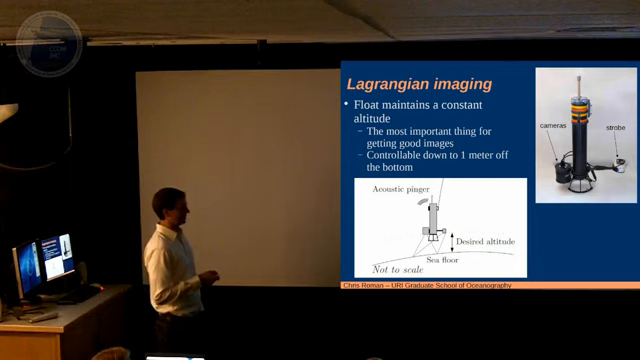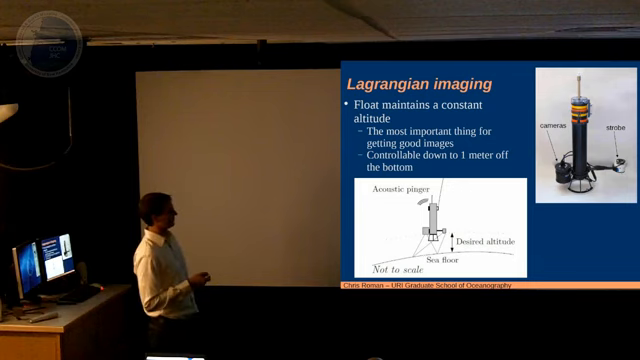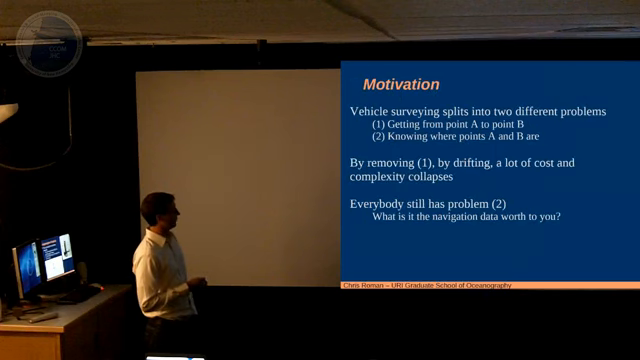We run it with a tether most of the time, a thin Spectra line tether with a lobster float, so we know where it is. It's easy to go pick up. But there's no real reason you have to. It has Iridium communications built into it. But it's nice for getting basically low-cost imaging.